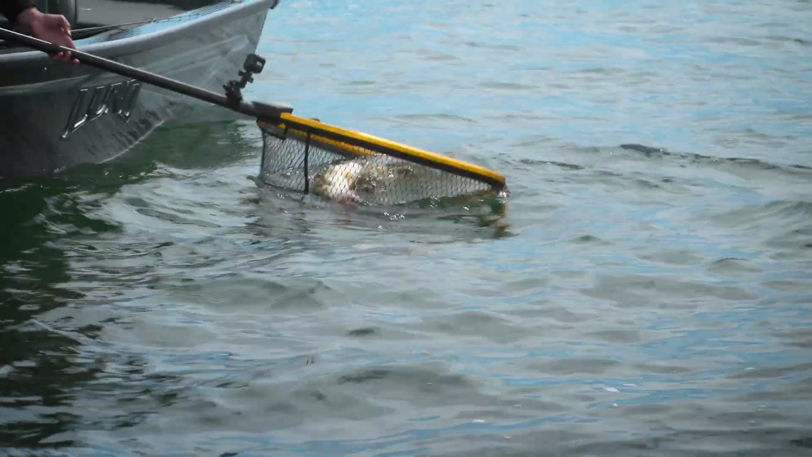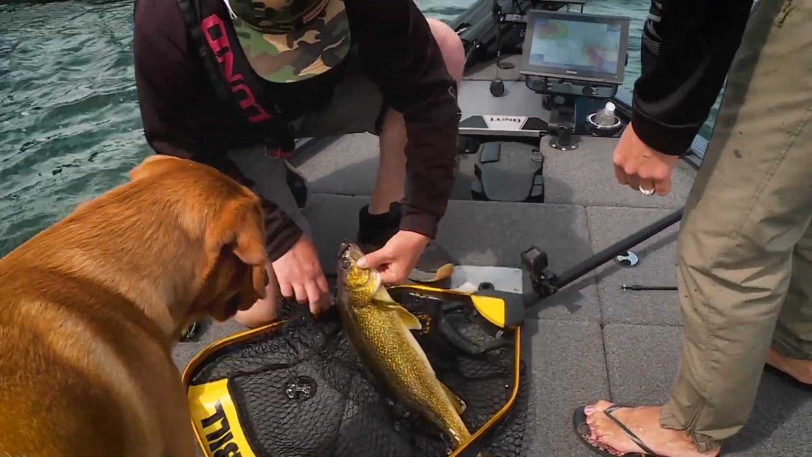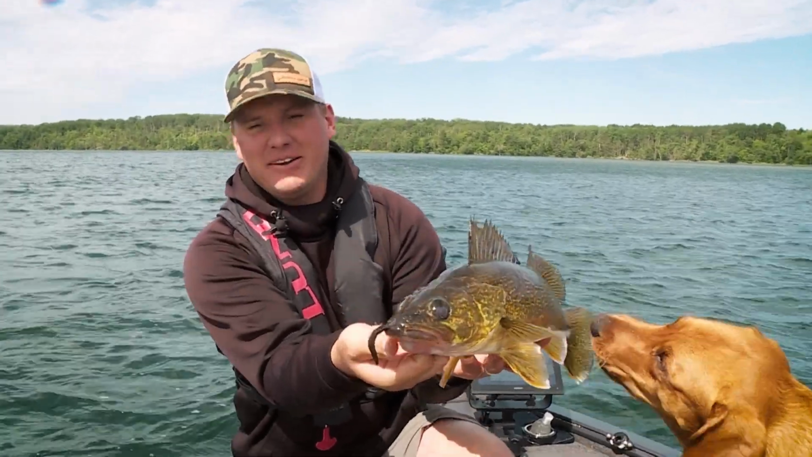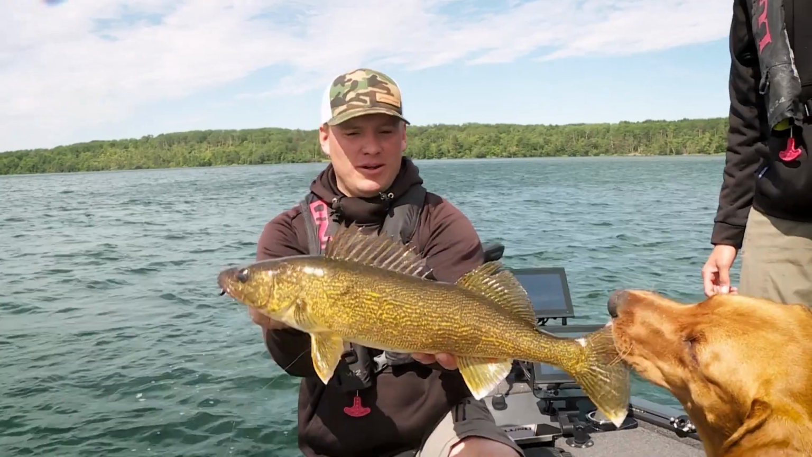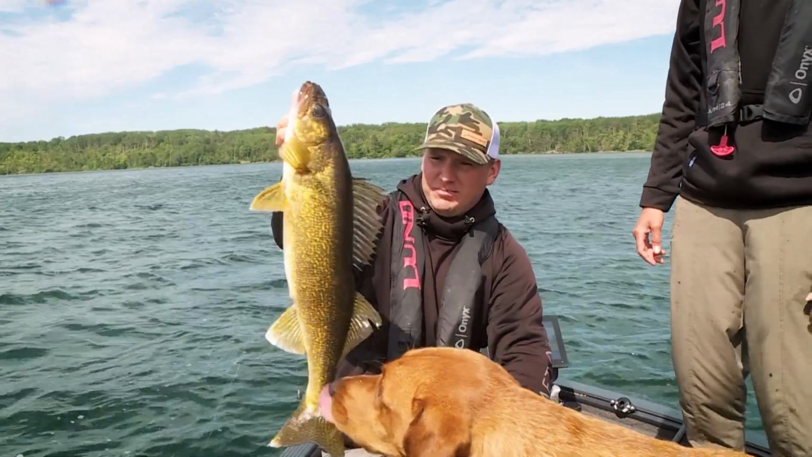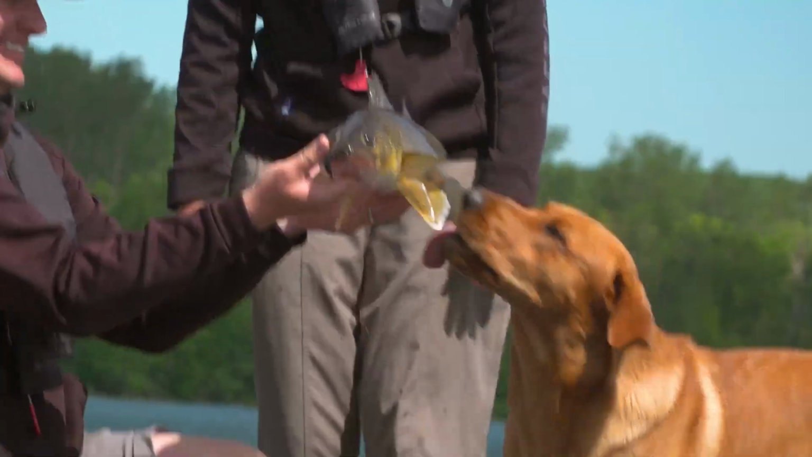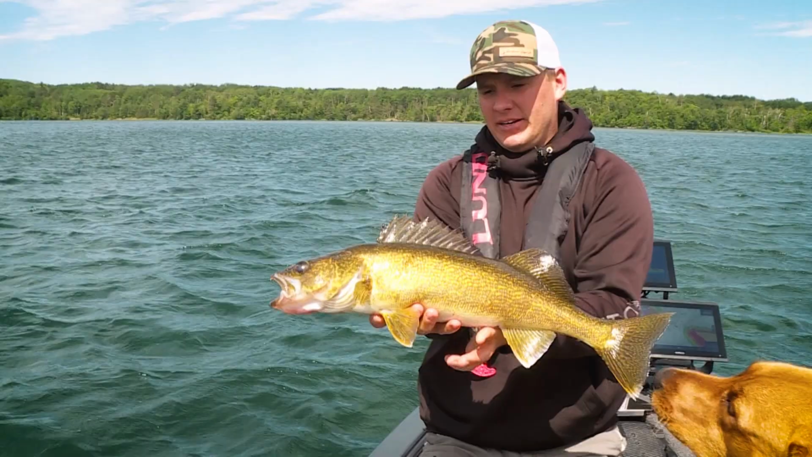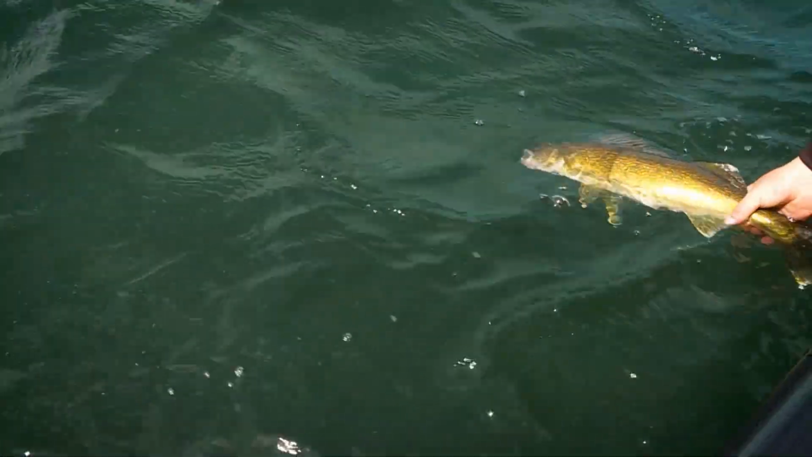Gold. Porky gold. Look at that. Beautiful color. Alrighty. Nice one. All right, look at that. Look at that leech sticking right out of his beak. Nice little walleye there. Pair of nice marble eyes for the day. I think we can find some that are a little bit bigger than this too. We'll send this one back right to where he came from. Nice, pretty golden walleye.